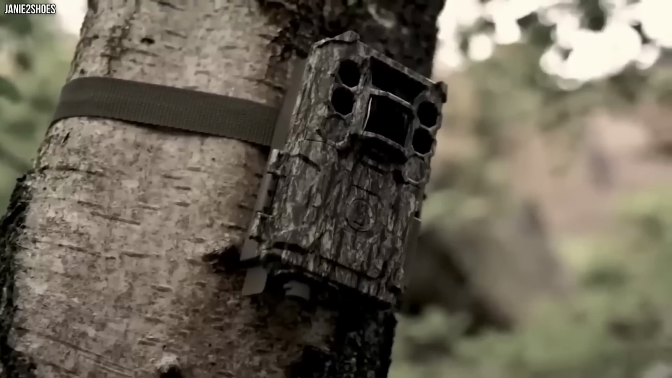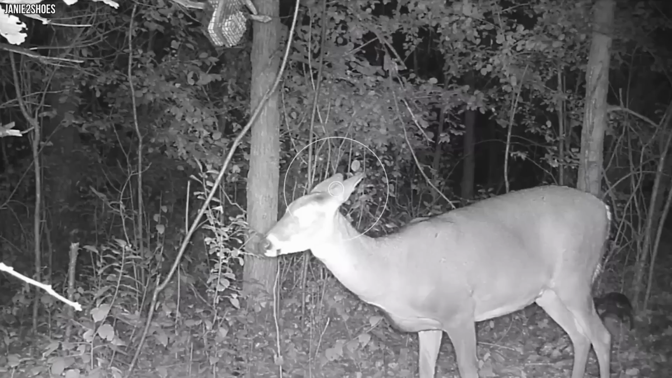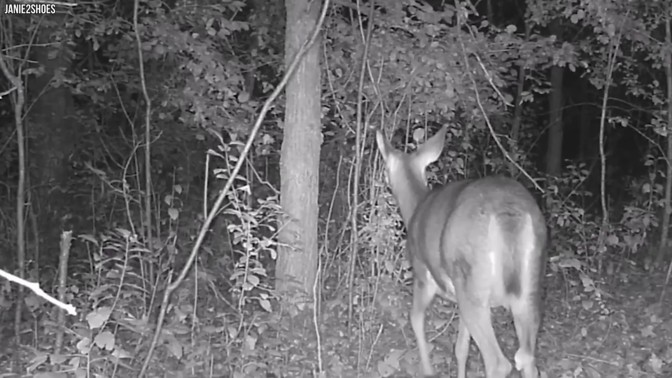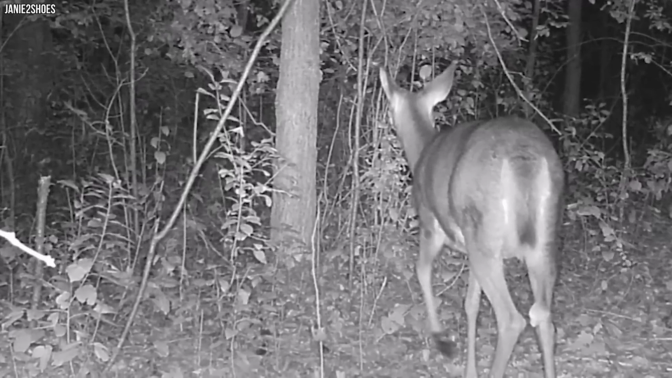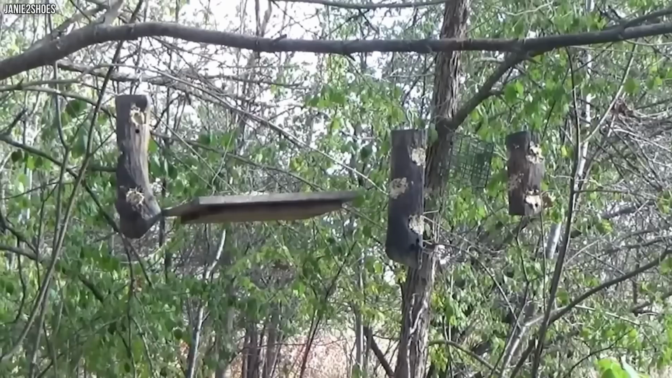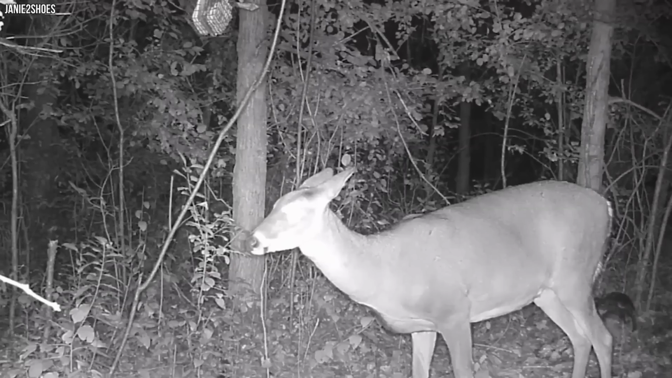Then, a magical moment occurs as the trail camera captures fleeting glimpses of various animals, including a graceful deer, showcasing the elegance of the wild in this untouched realm. This video encapsulates the marvels of the wilderness, where every rustle of leaves and every encounter with wildlife serves as a poignant reminder of the exquisite beauty of the natural world, reinforcing the importance of preserving these extraordinary places for generations to come.